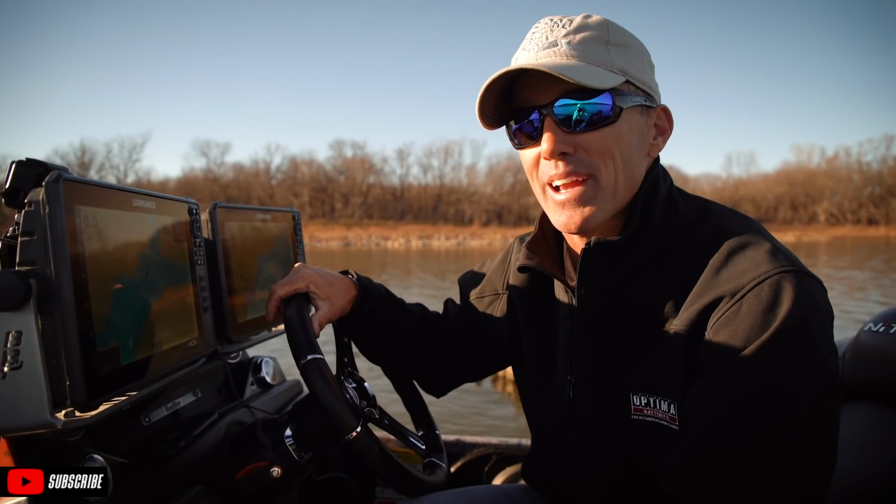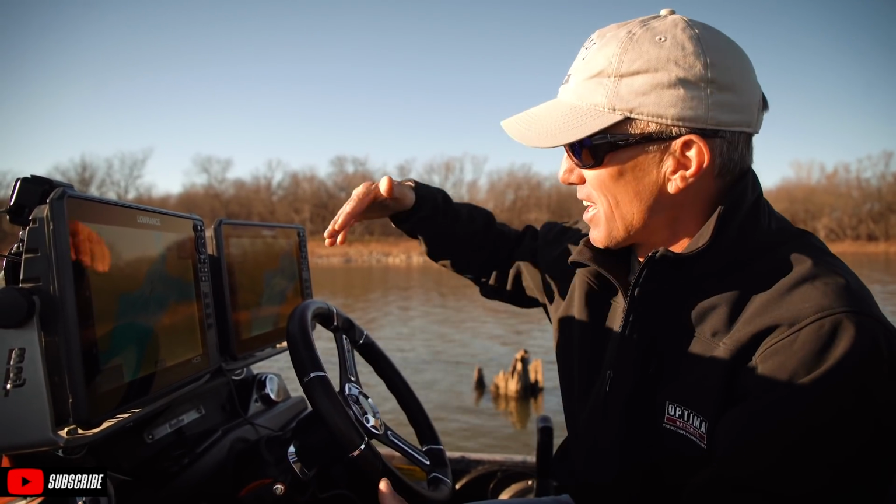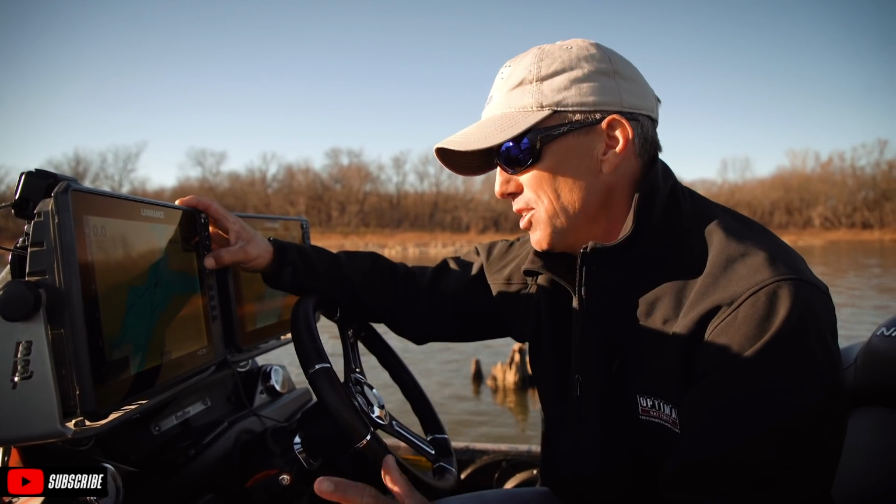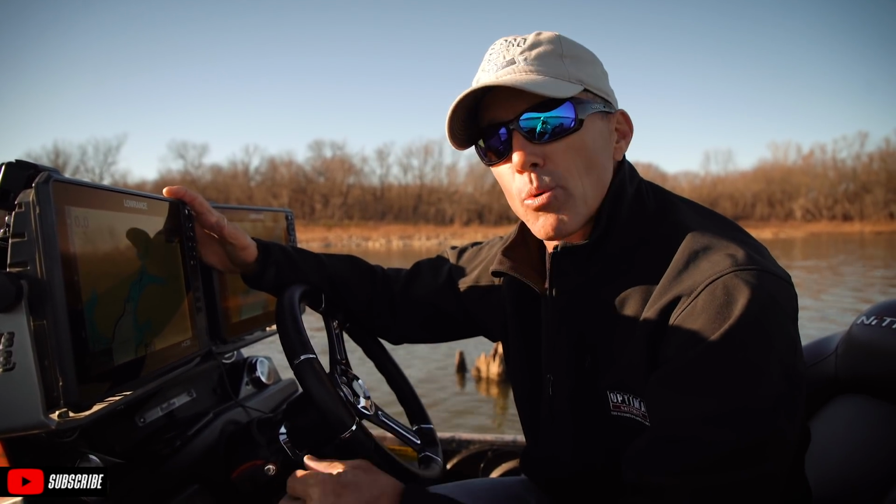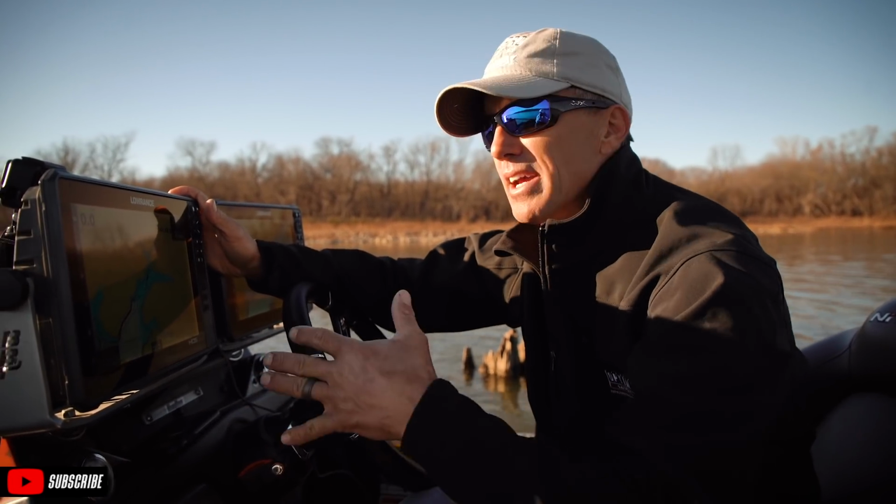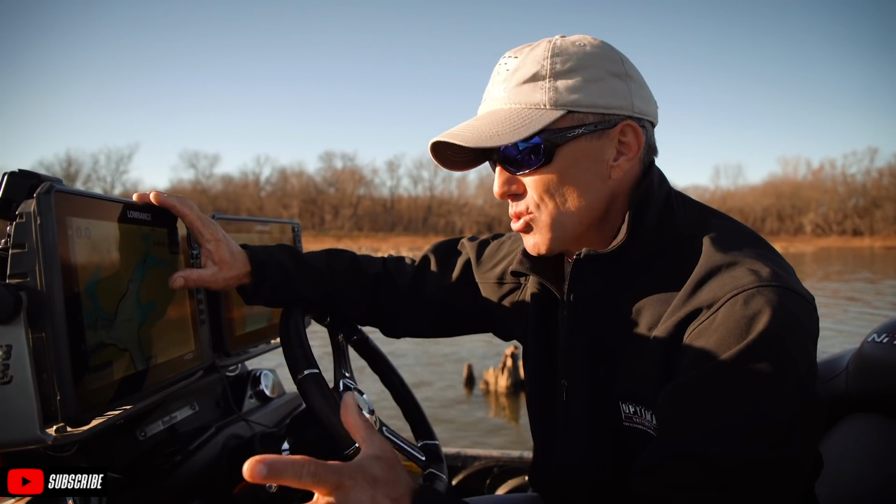The whole reason we came back here was to get an aerial shot of this contour line, and I catch another one. So that's my day, and that's what we're gonna do, guys. I'm gonna overlay these waypoints every time I come out here and fish this one creek this whole next year, and we're just gonna see where the majority of the bites come from.